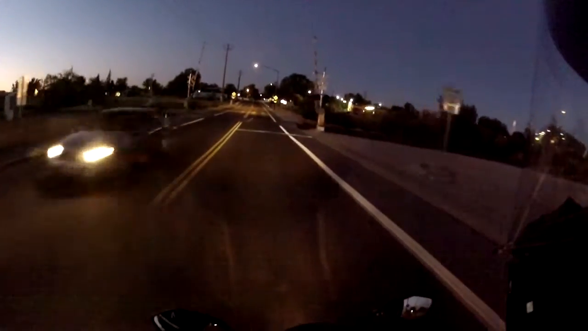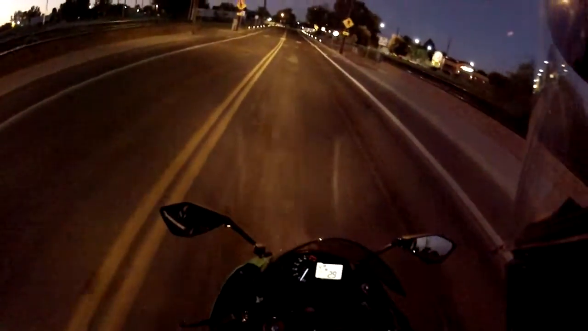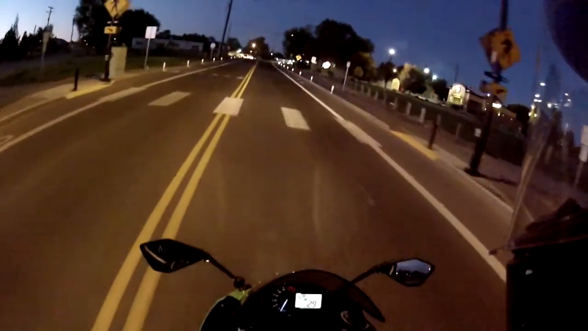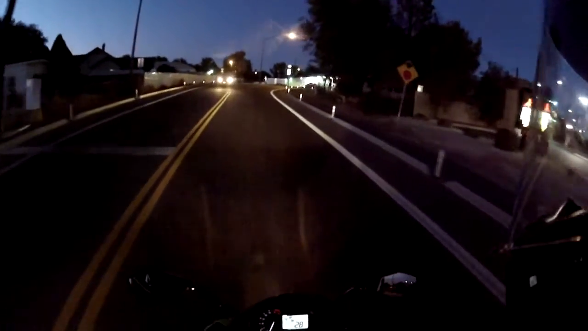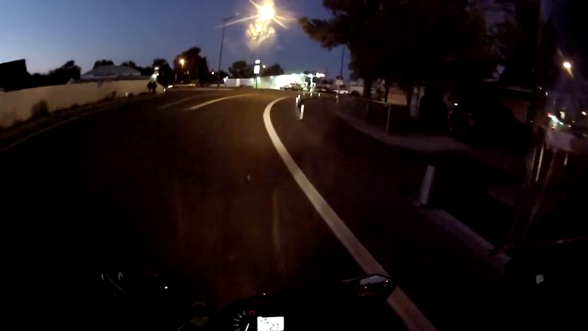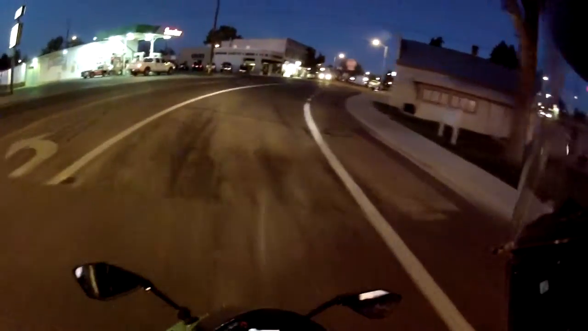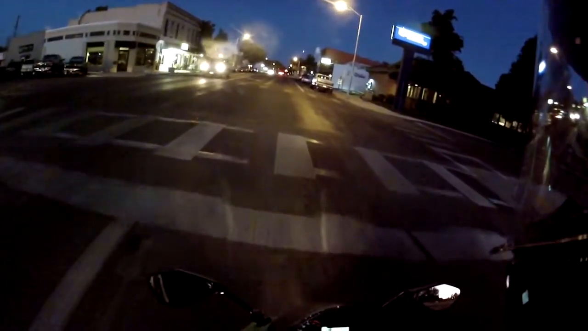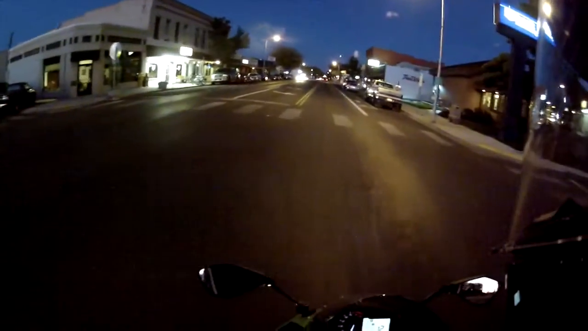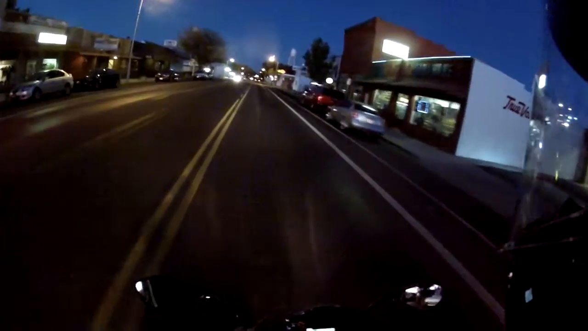Something else I'm trying out is the spot mode on the GoPro at night. I want to see if it'll bring up a little bit more light as to where I'm going. So we'll see how that goes. I know it's a little late. I've only been filming for like a year with this camera. You'd think I'd have checked out that spot mode sometime in my life, but I haven't. And tonight's your lucky night.